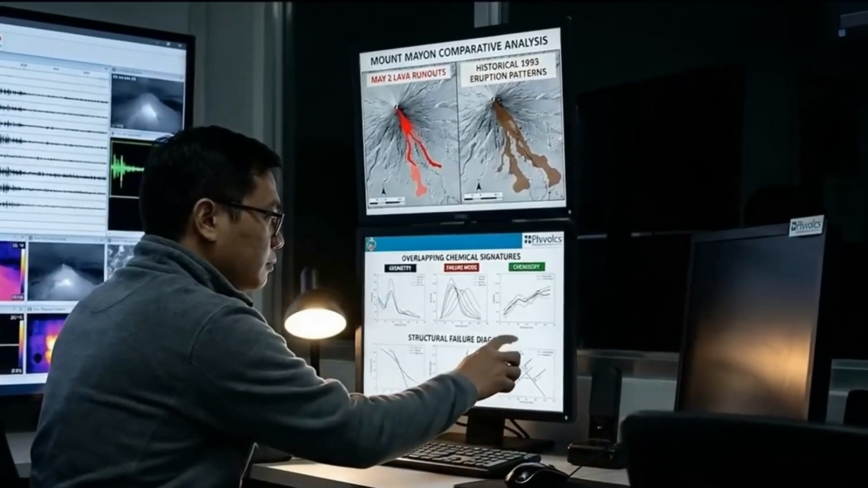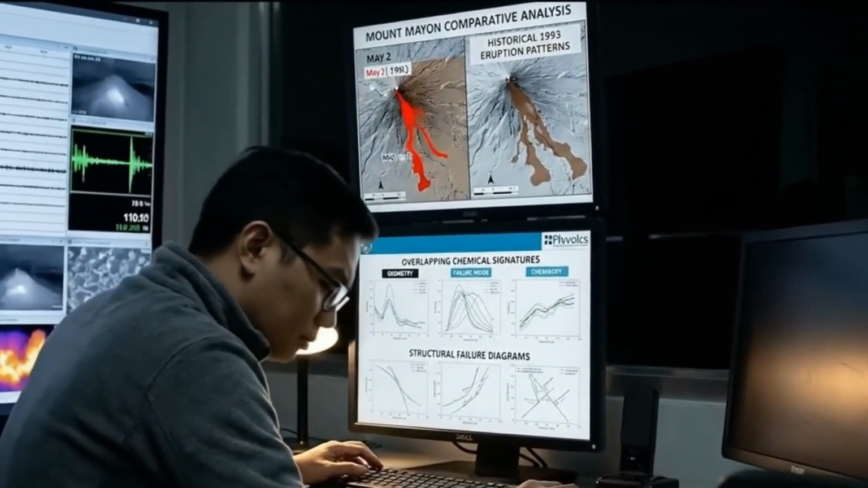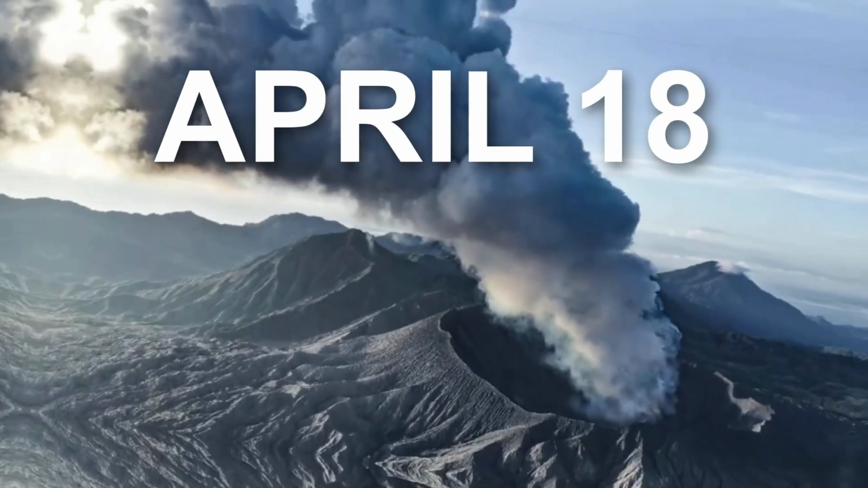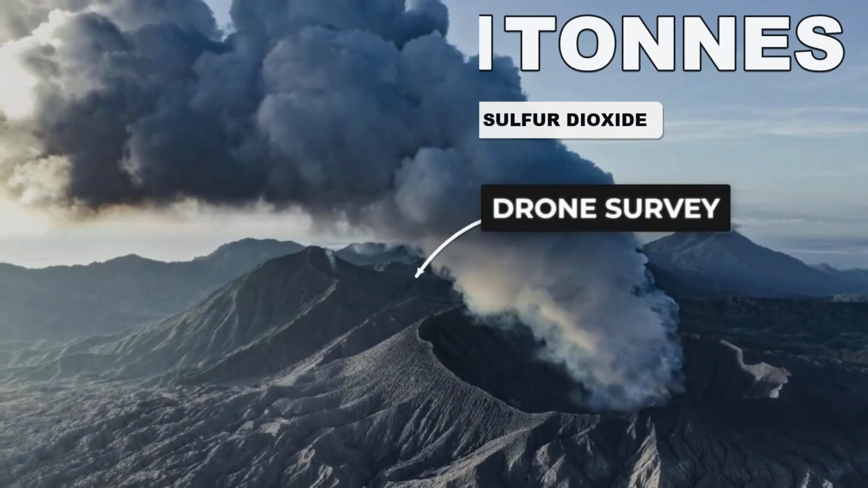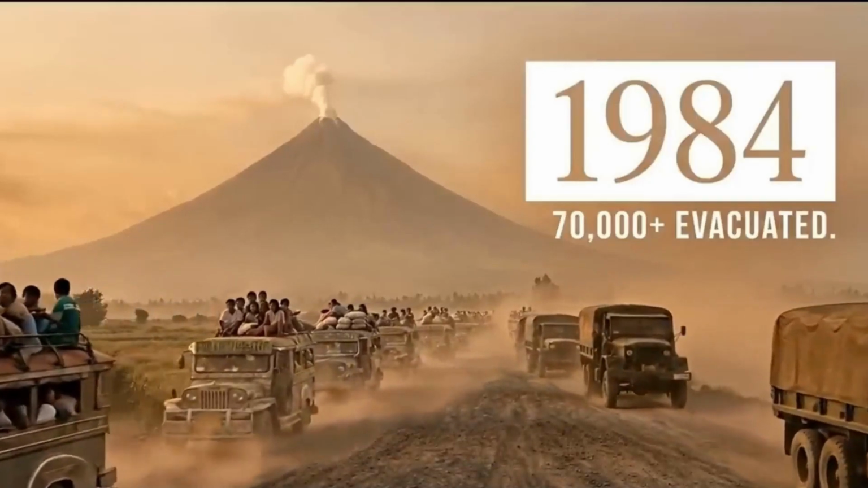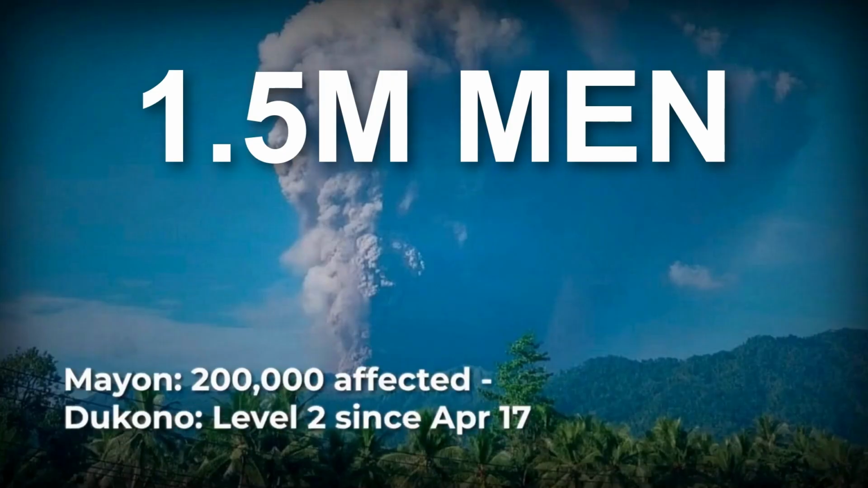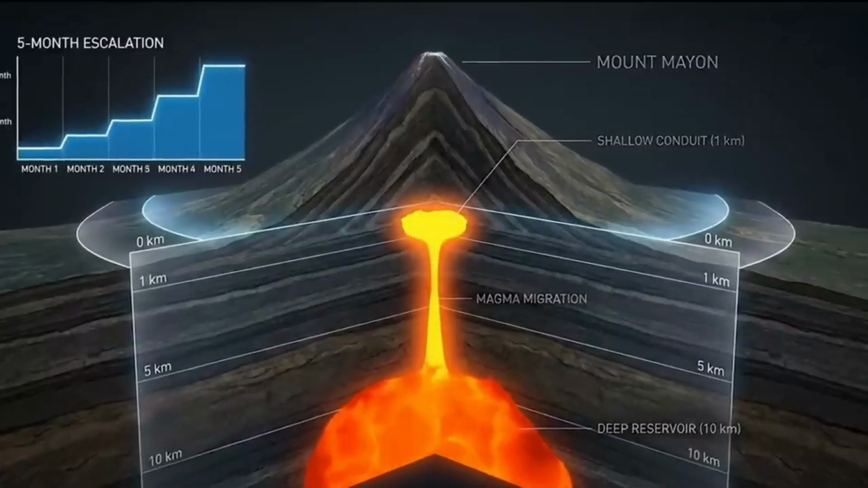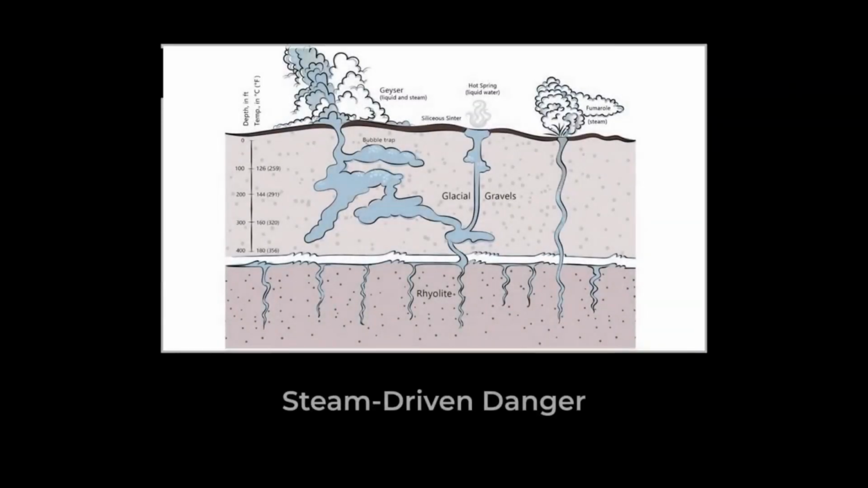But here is the detail that tells the real story. The volcano was screaming warnings for days before the blast. On April 18th, just 2 days prior, sulfur dioxide gas emissions were measured at an enormous 9,677 tons per day. For perspective, that is the weight of over 1.5 million adult men being emitted as toxic gas in 24 hours. That gas is a direct indicator of magma interacting with the water table deep beneath the surface. It is the fuel for these explosions.